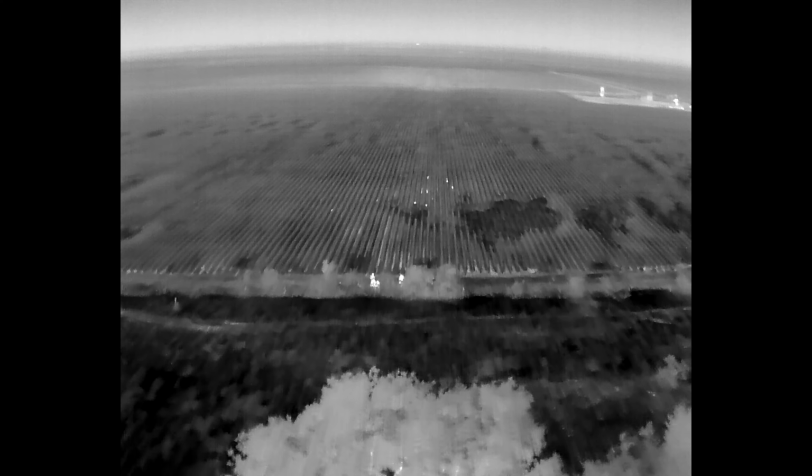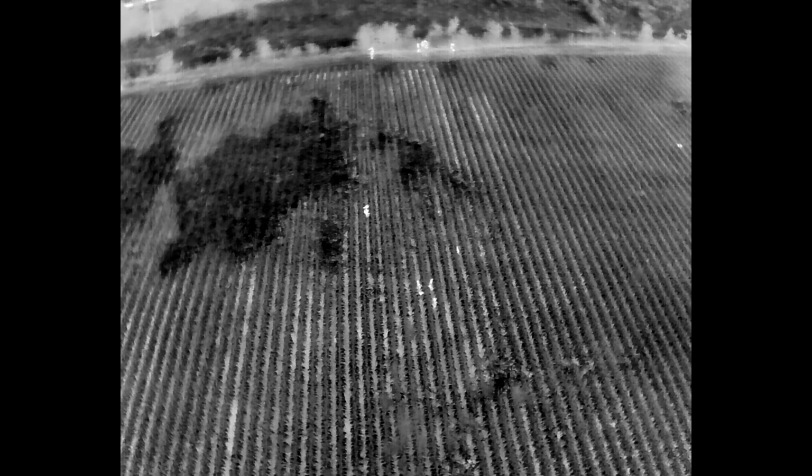And so here's where they open up on them. And as the pigs disperse, this is when I decide to go ahead and fly the drone over into the field and back around on the other side, so that way I can get a completely different angle of what happened and what is still going on.